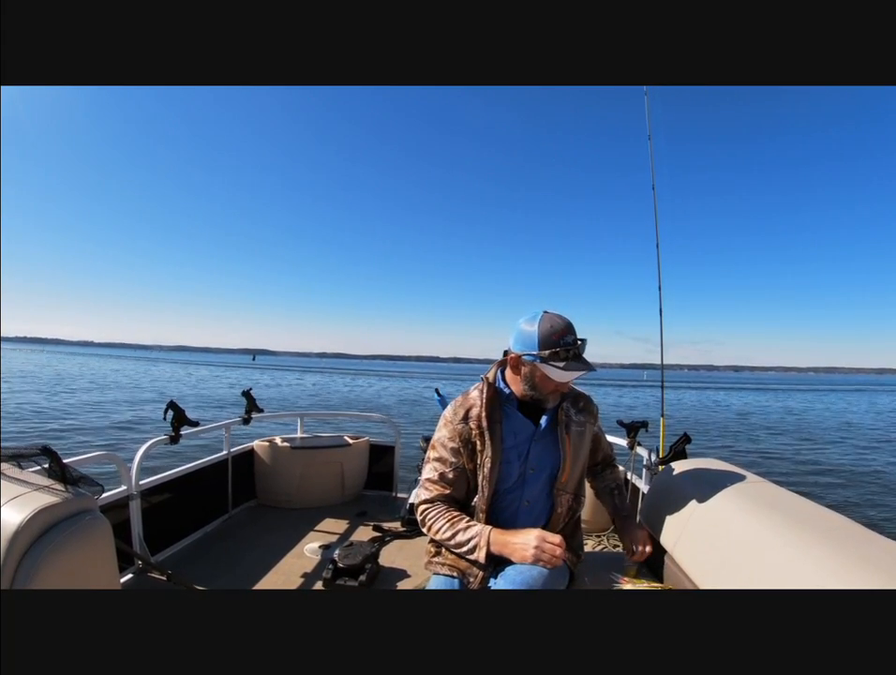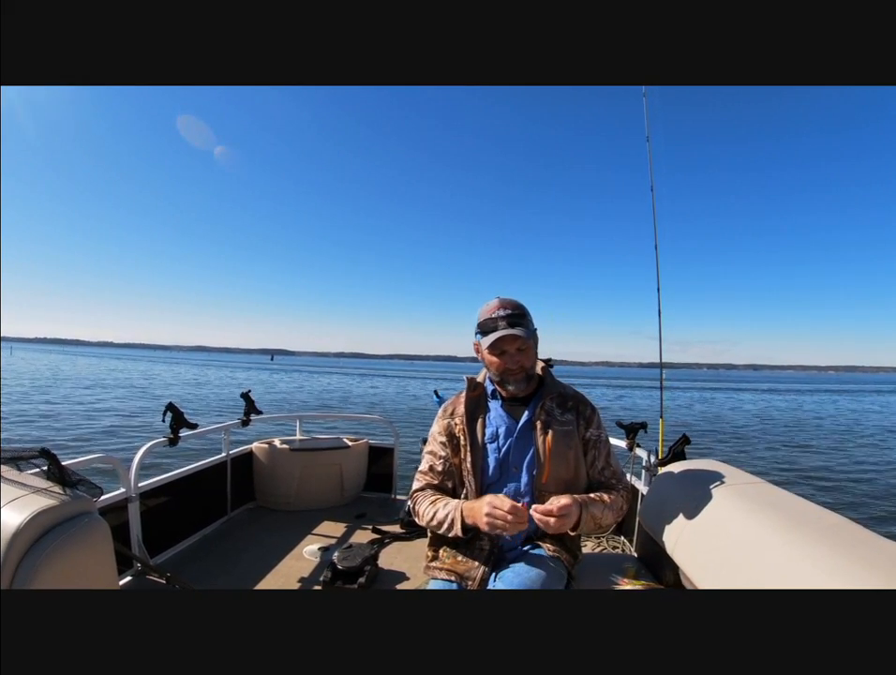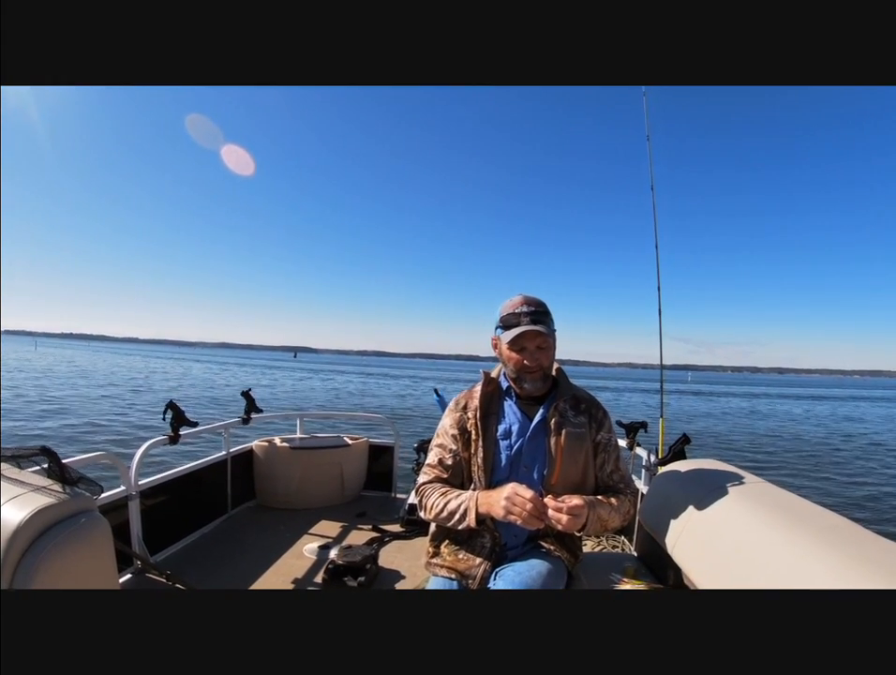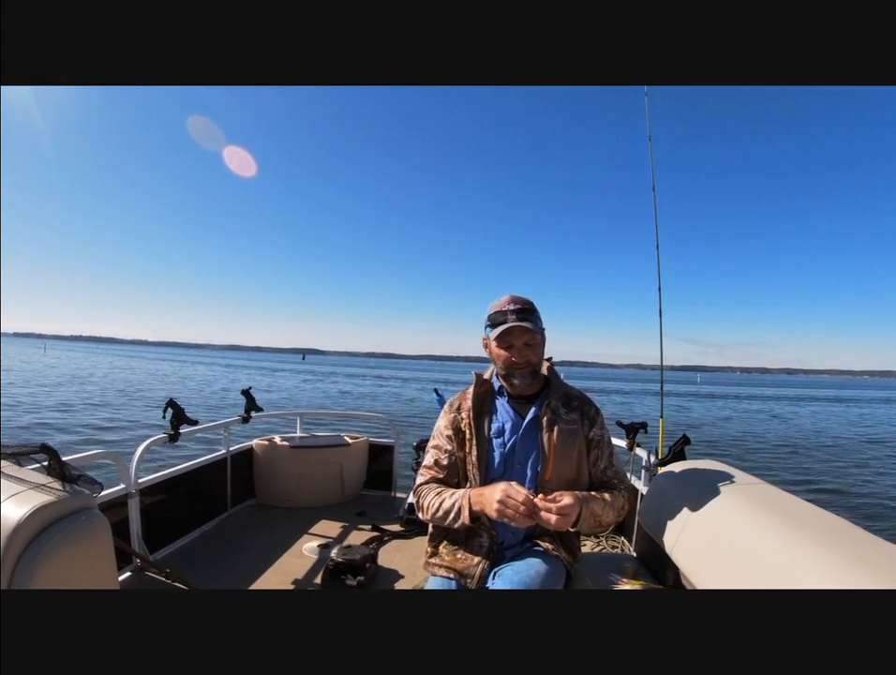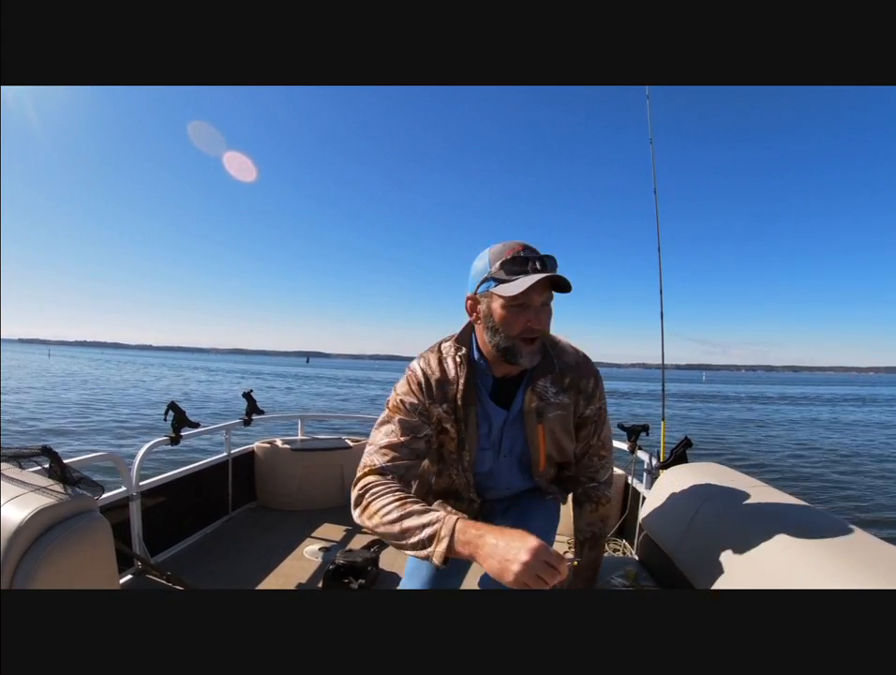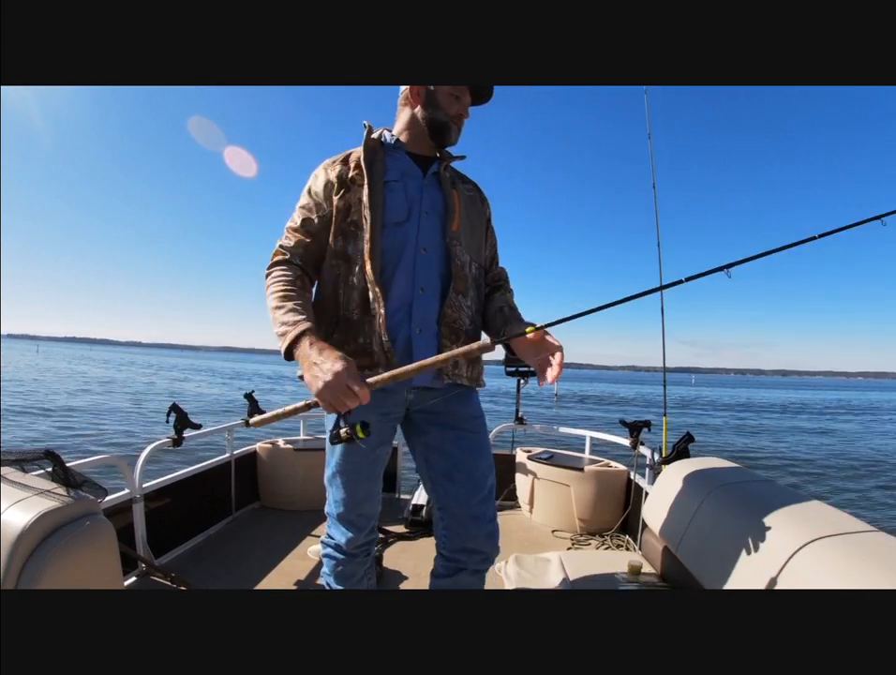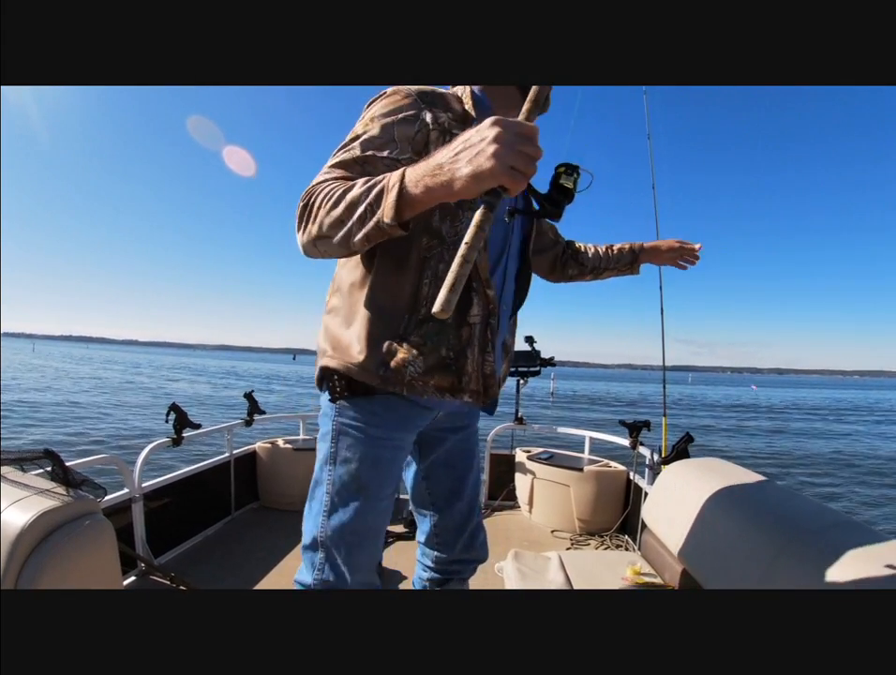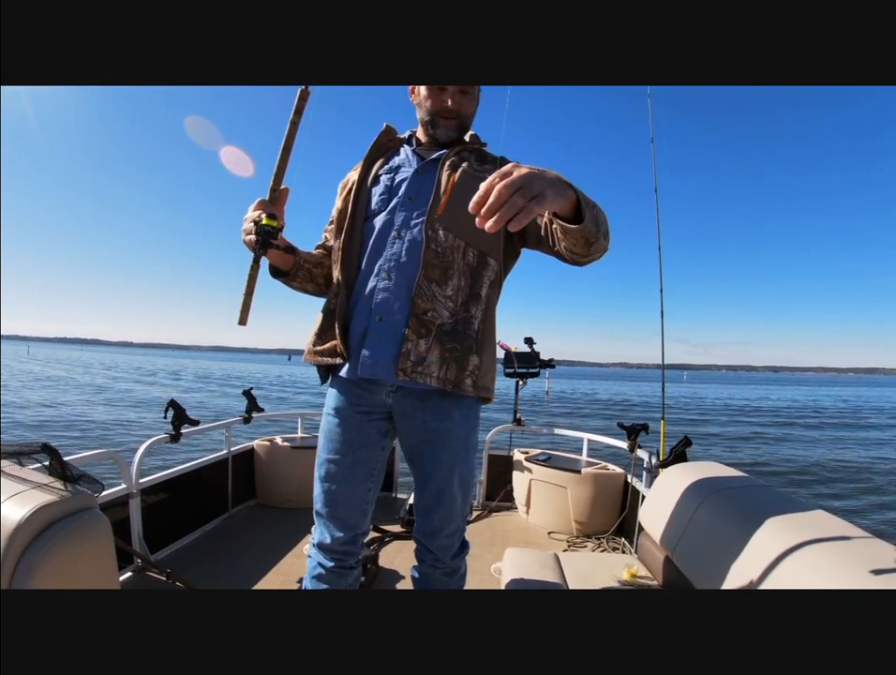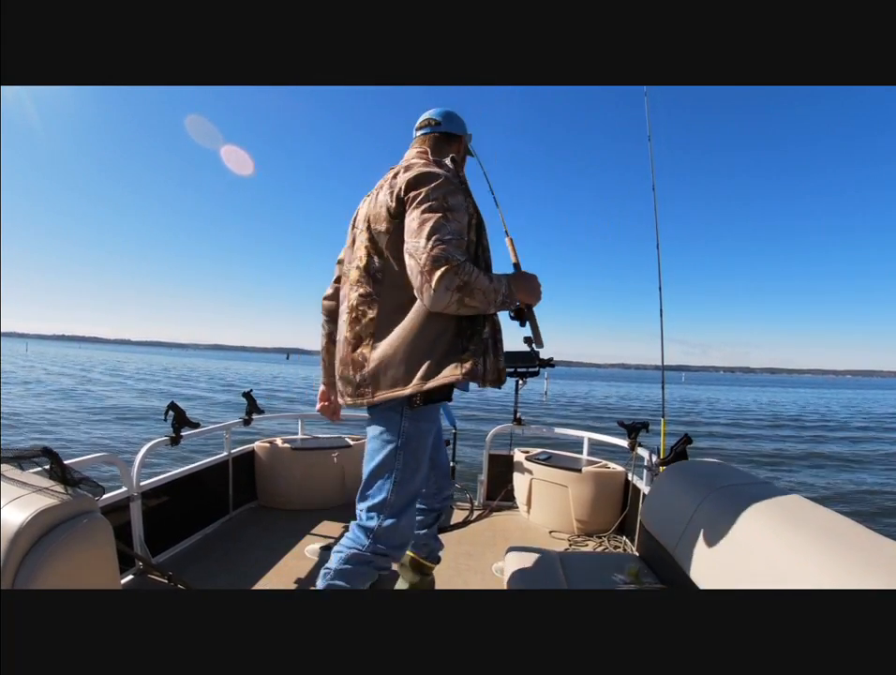Being that they are finicky, I'm gonna keep putting these crappie nibbles on, because if they actually do short strike it and they taste a little something, they will hold it longer instead of spitting it out, and you'll catch a few more fish on slow days. That's what I got. Black gum. Tipped it with a crappie nibble. Let's try this one.